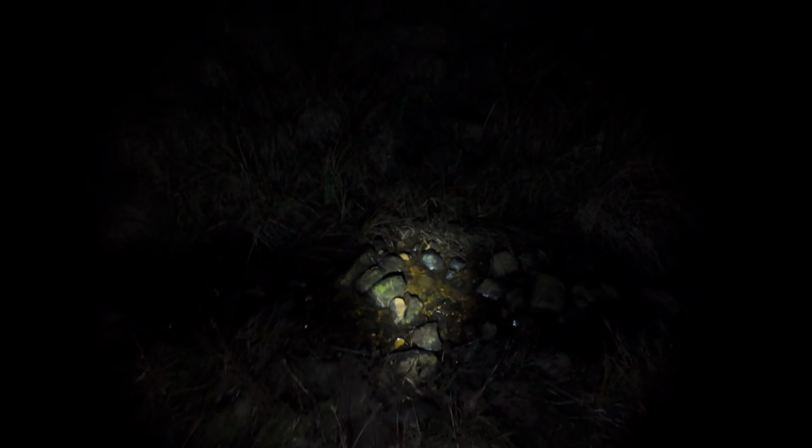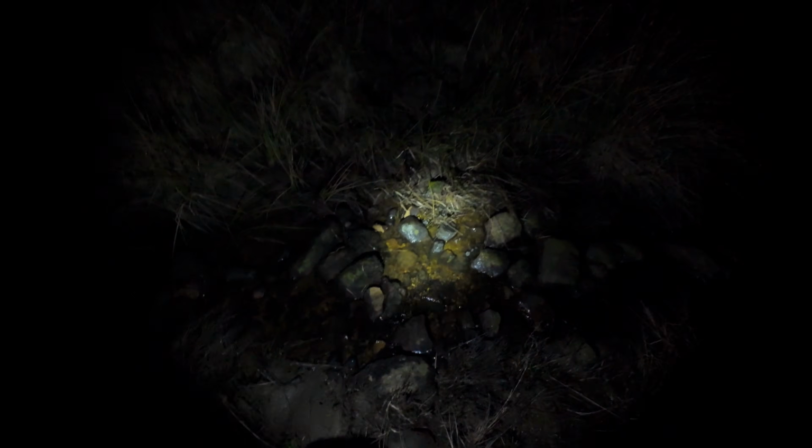Yeah, it looks like I can go down here. This ain't the best terrain. There we go. Looks like it might be alright to pass, he says. I'm going to sink up to my knees. Yep, it's not the best, but hey ho.